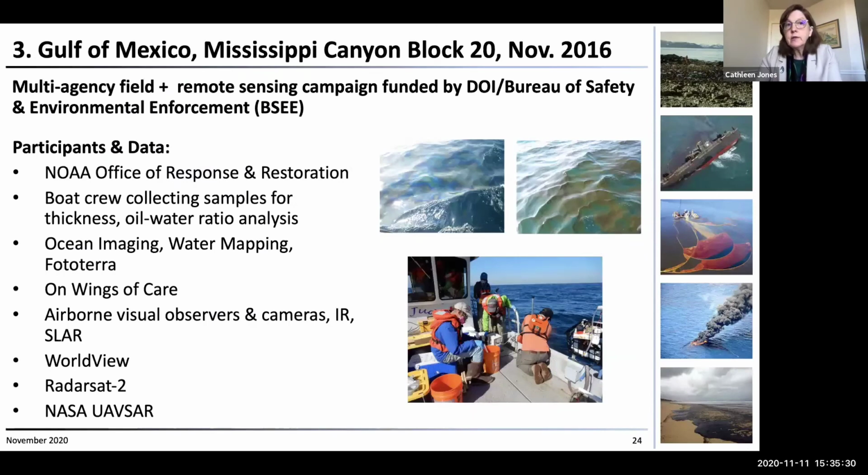So the third experiment that we did was in the Gulf of Mexico, Mississippi Canyon Block 20, in November of 2016. There, it was a huge campaign funded by BSEE. NOAA was heavily involved.